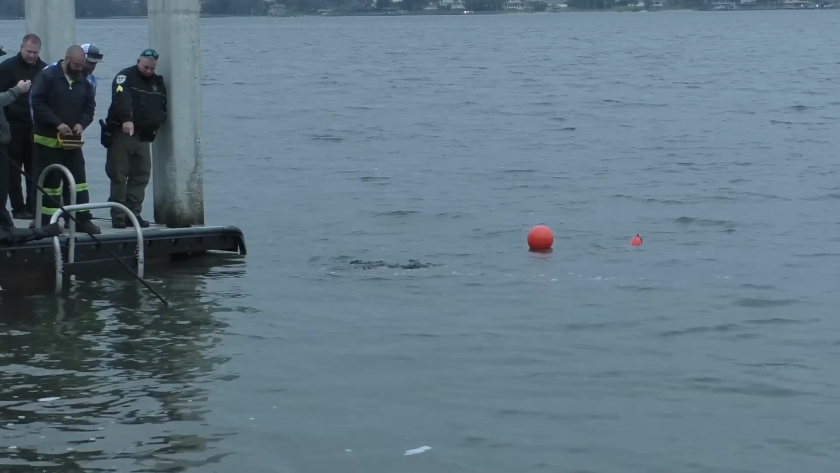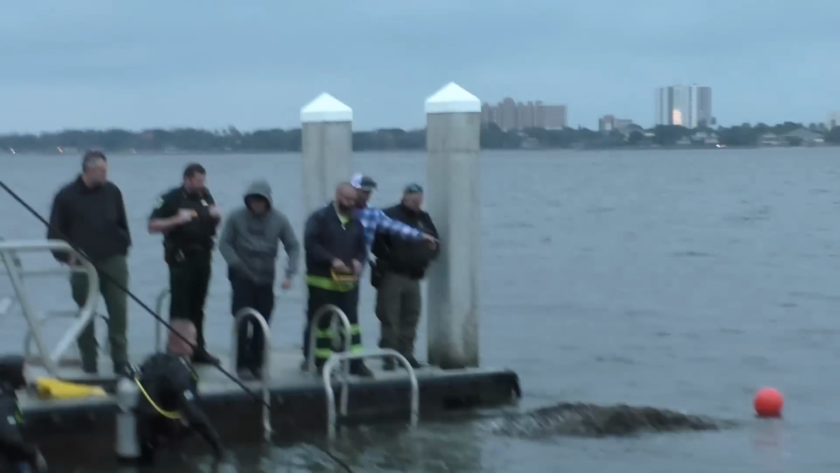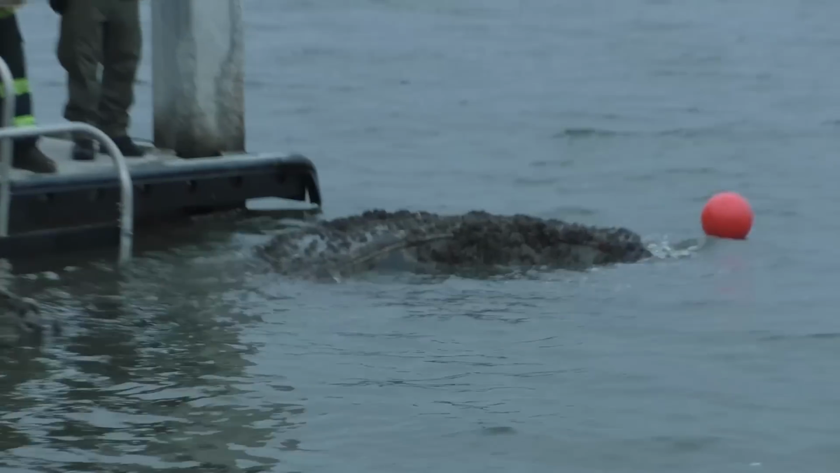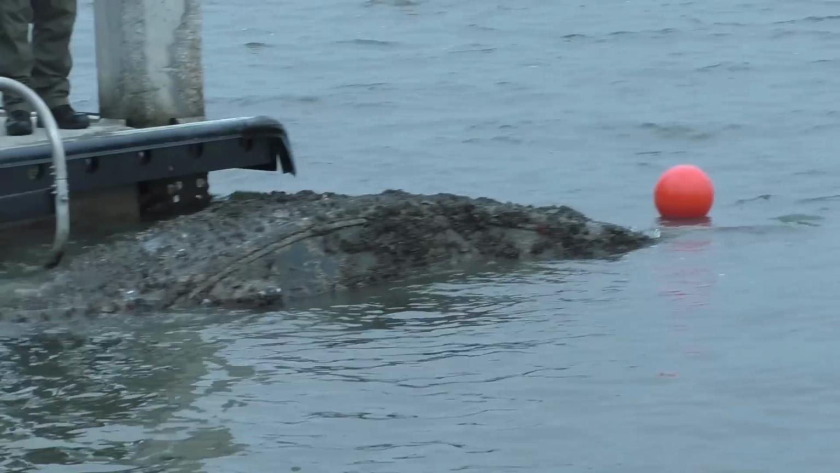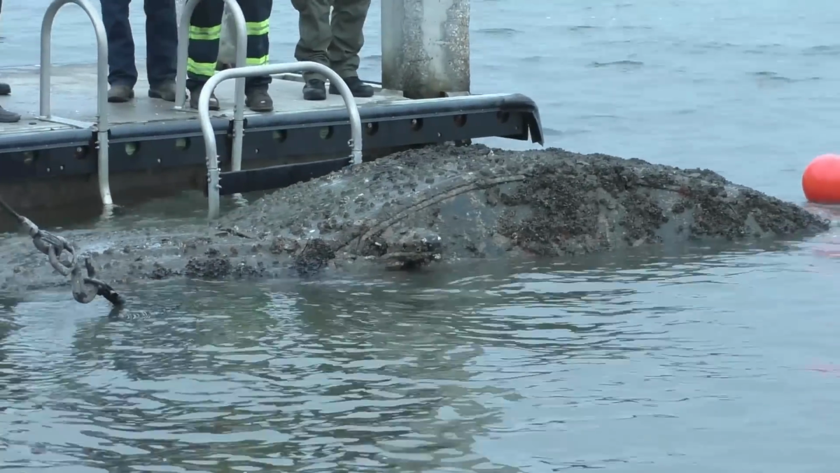There it is. So there's the car right there. I mean, I would think it's 6 o'clock now. Look at this thing, man. So there's the top of it. Yeah, they got to try and figure out a way to get it over here without destroying the dock. Dude, it's going right towards the dock. Oh, they're swinging it that way. Oh. That's creepy. All the windows are up. Yeah. All of the windows are up.